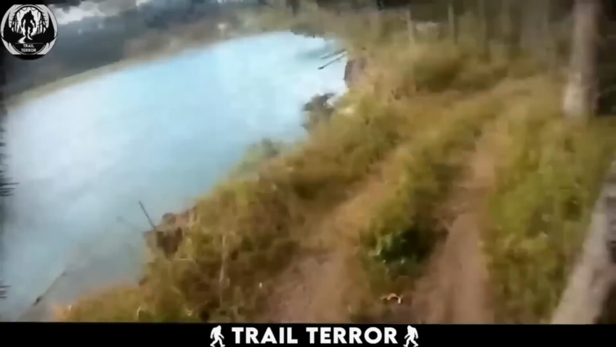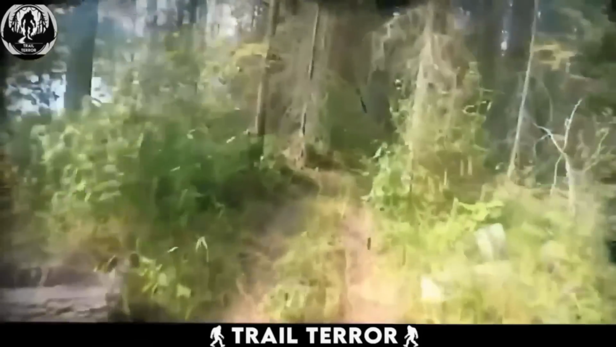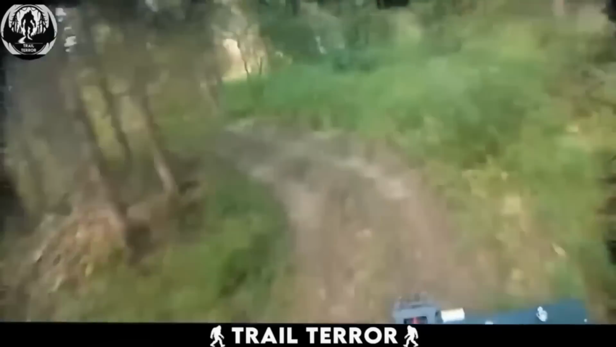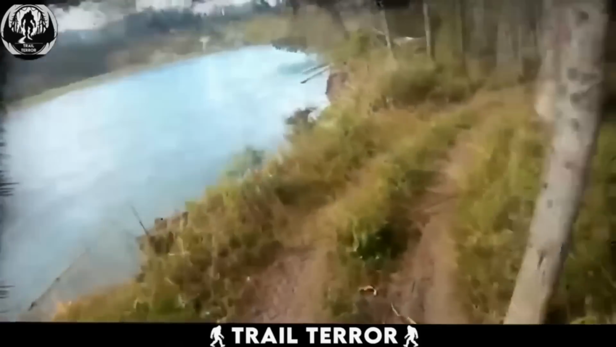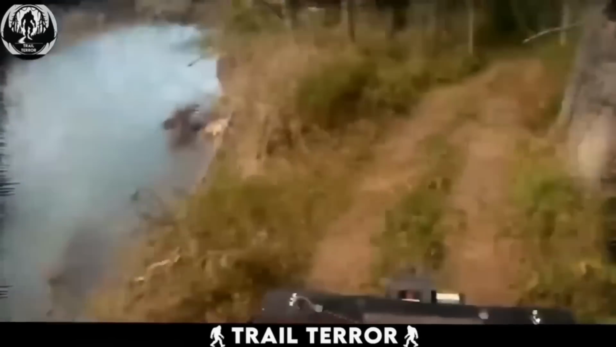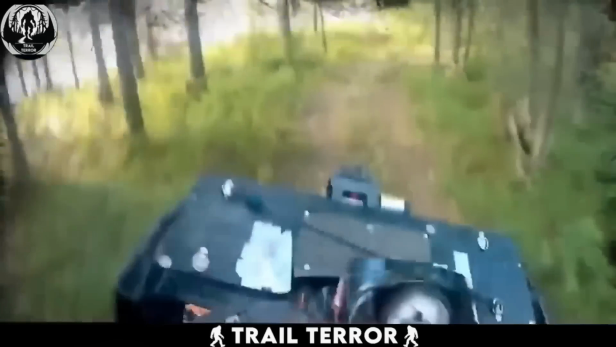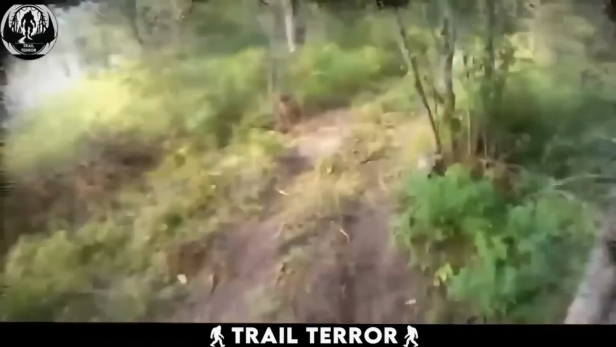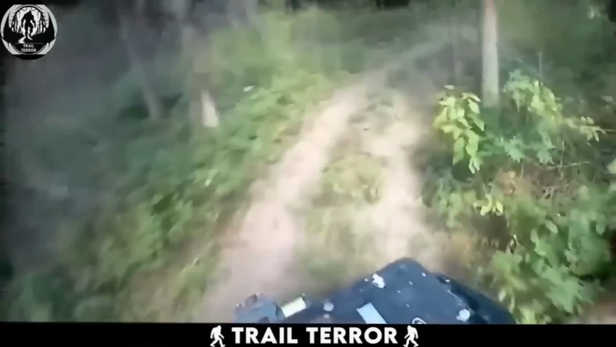This heart-stopping video, captured by a hiker's helmet camera, showcases the importance of staying alert on the trails. The footage takes us on a bumpy ride through a Canadian forest as the hiker enjoys the twists and turns of a narrow trail on his quad bike. But the thrill takes a sharp turn when he spots a large black bear resting right next to the track.